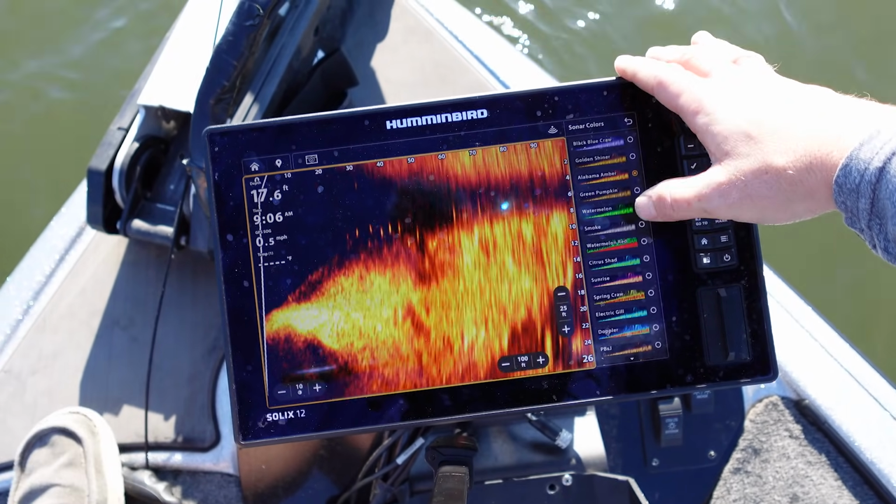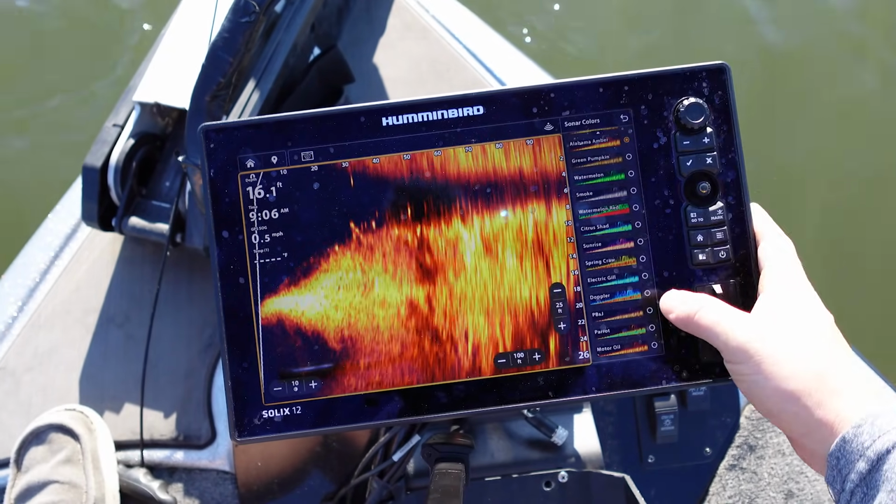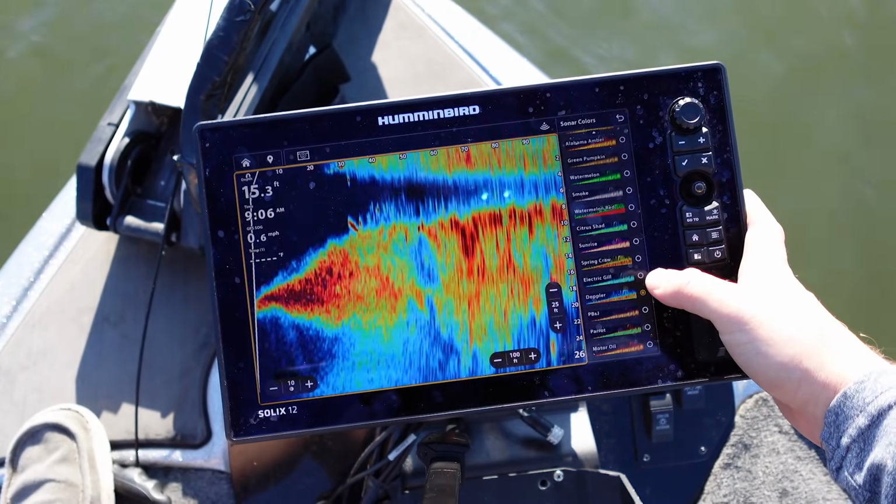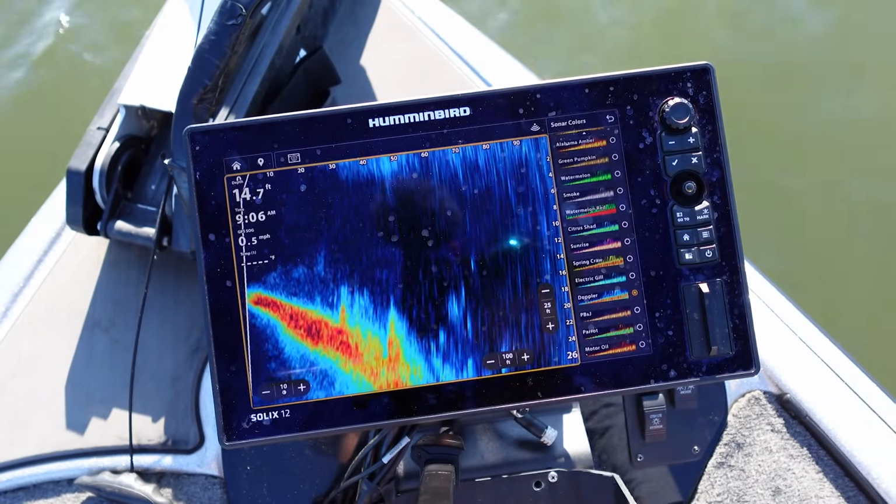So let's go. I've got that on Alabama Amber. There's a bunch of different ones. Doppler is the one I want to look at. I mean, dang, that just lights up really good. Let's go back out here a little bit deeper.